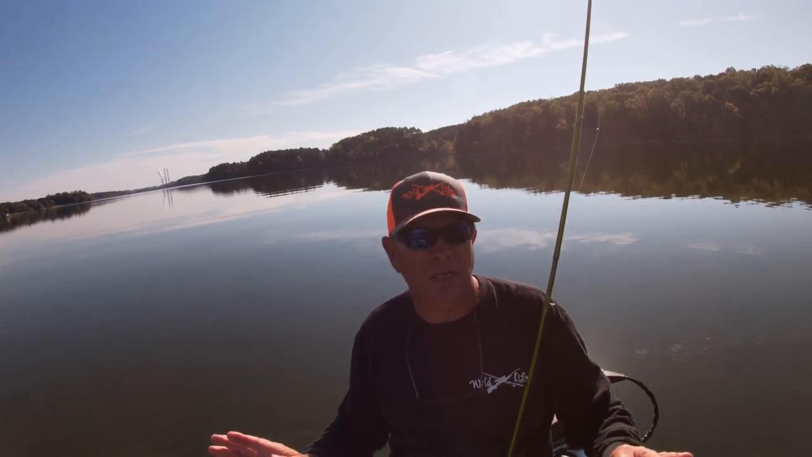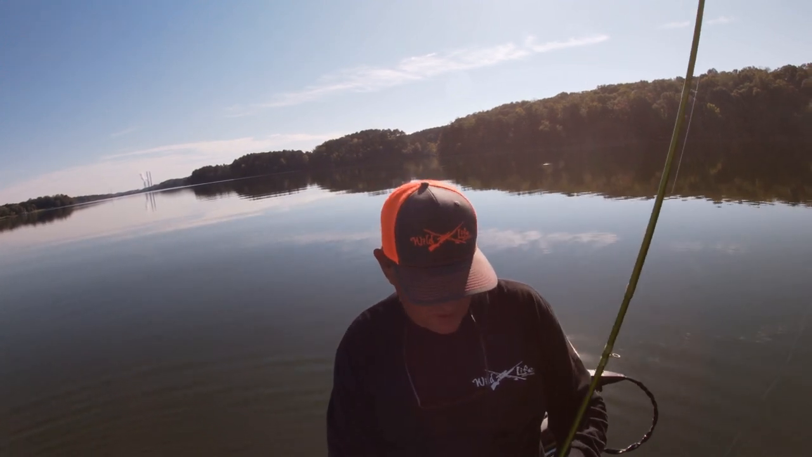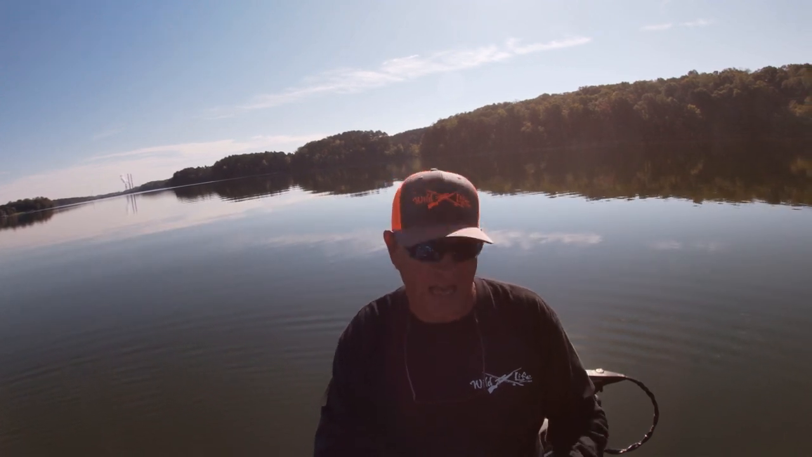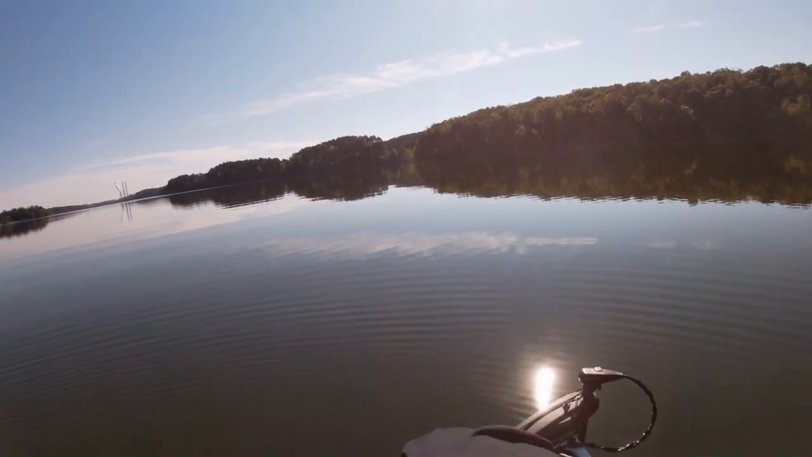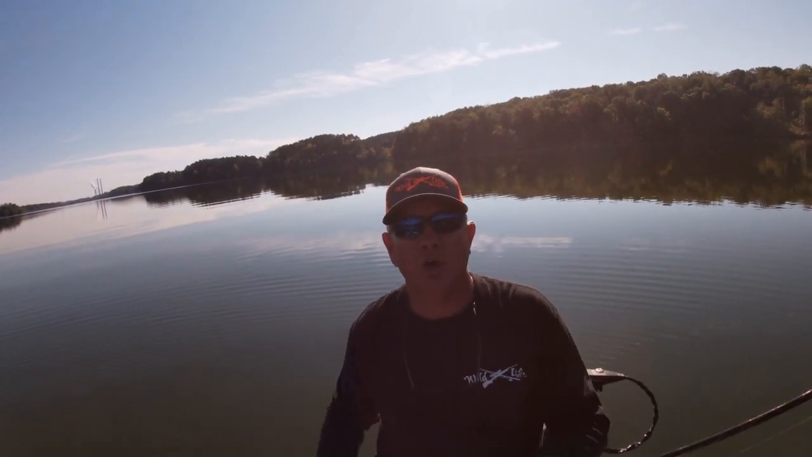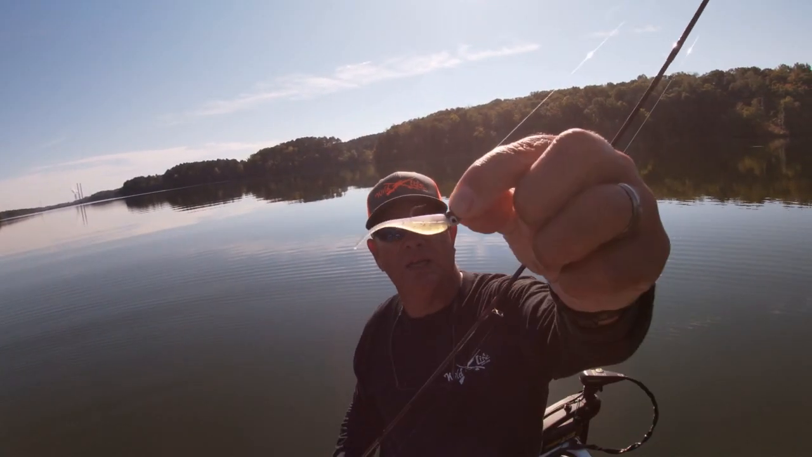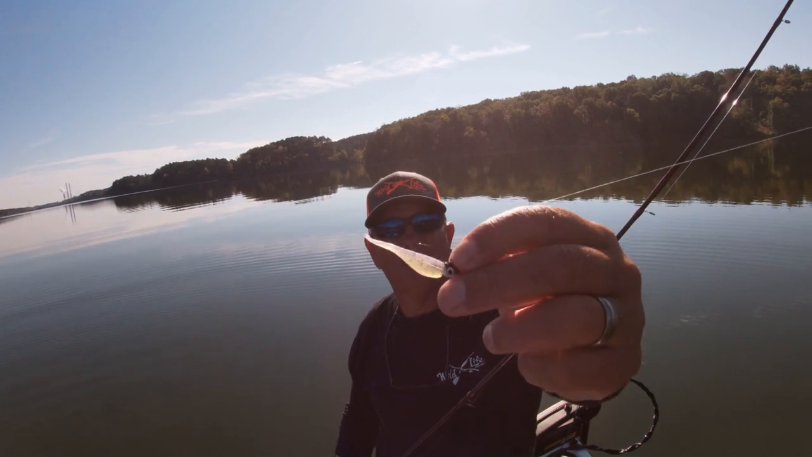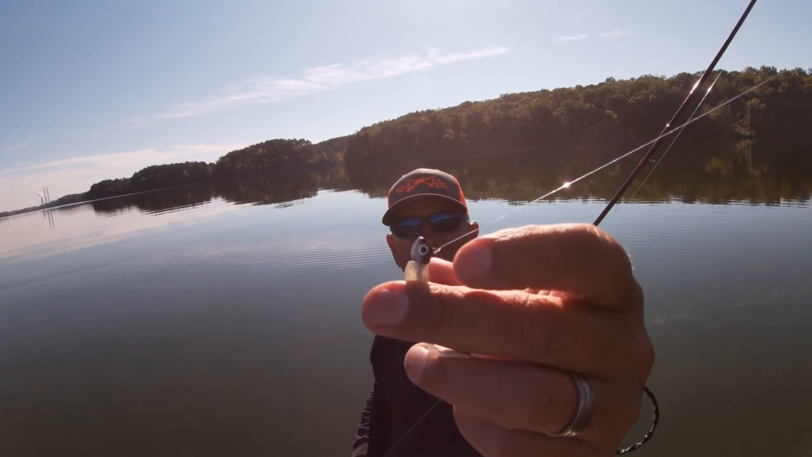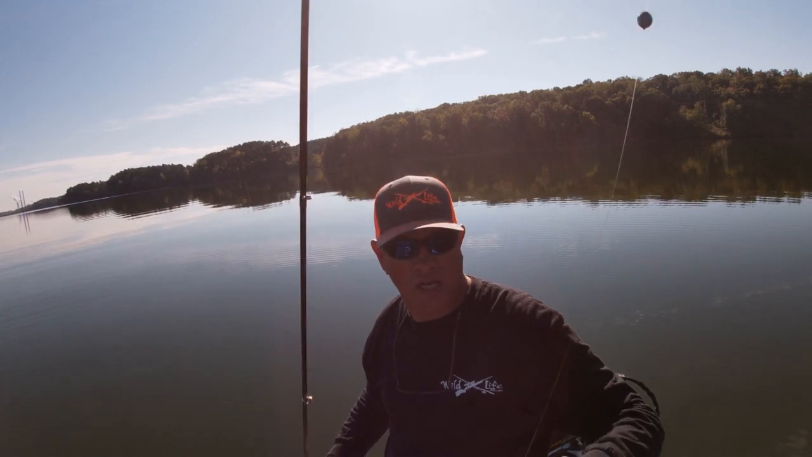Now, just for kicks and giggles, I'm going to switch colors just to see if these crappie have a different reaction. Now you guys know me, I will change colors in a heartbeat. Now this is the other rig, that is the Bobby Garland's Monkey Milk. I have it paired with a 1/16 ounce shad looking head. I have a split shot above it.